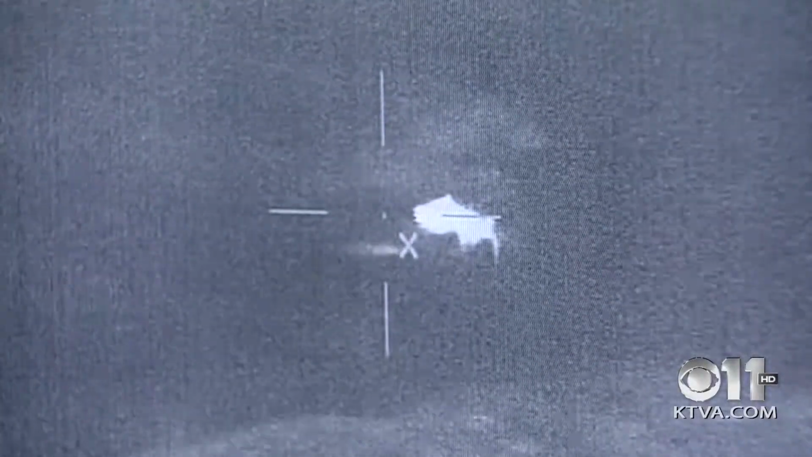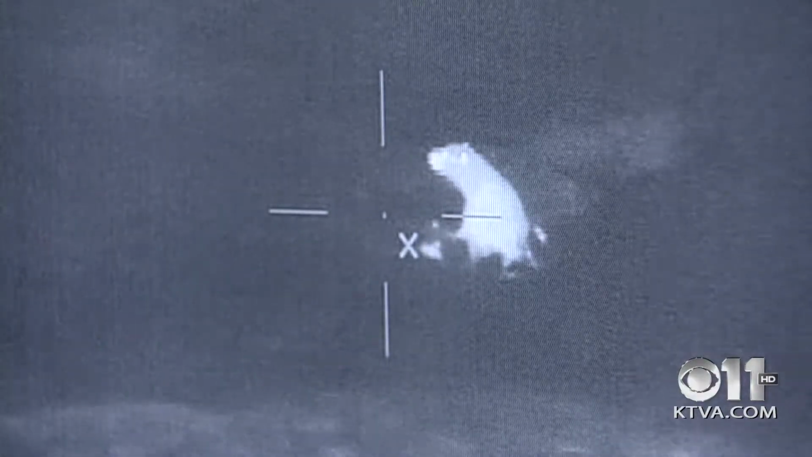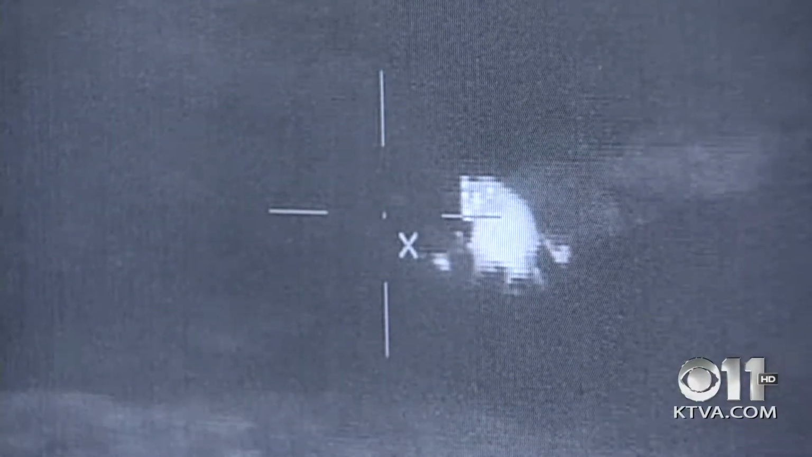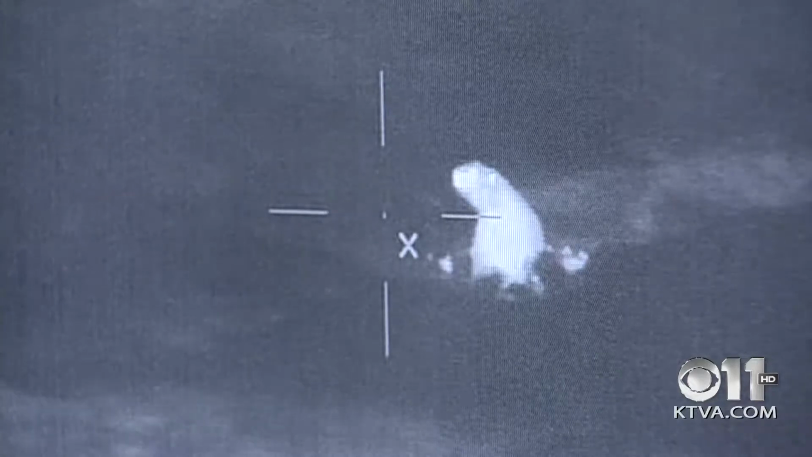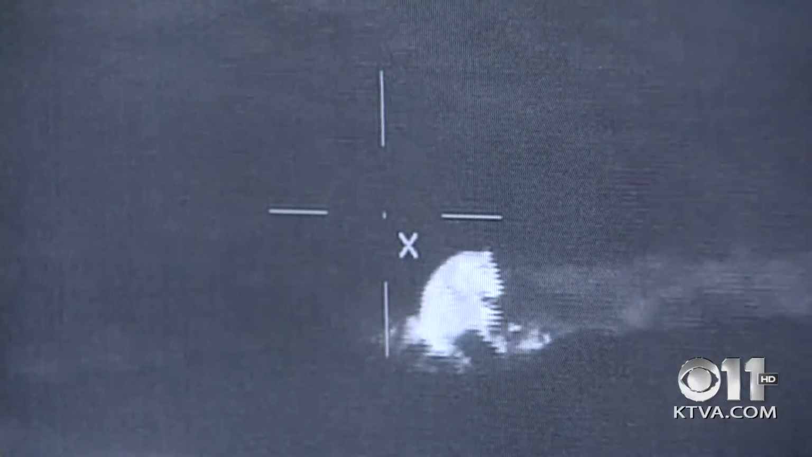This is a mother polar bear sticking her head out of her newly dug den. It's December, and she was preparing for something big until the sound of a plane drew her out to explore. So she's just hunkering down for the winter, waiting to give birth in January. This video is very rare.